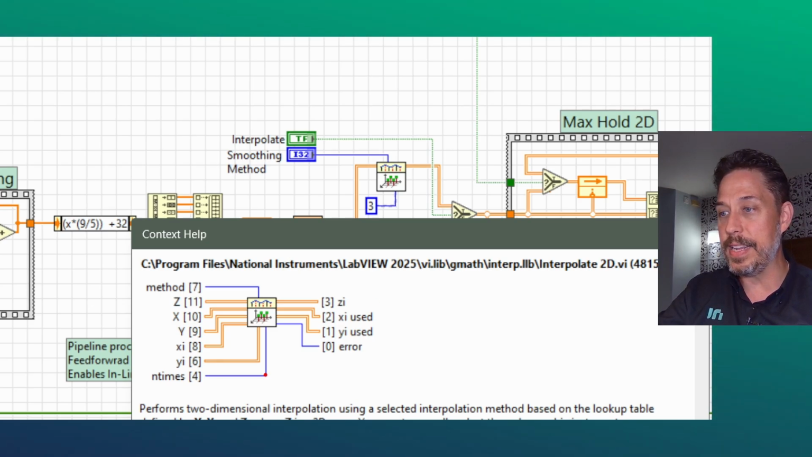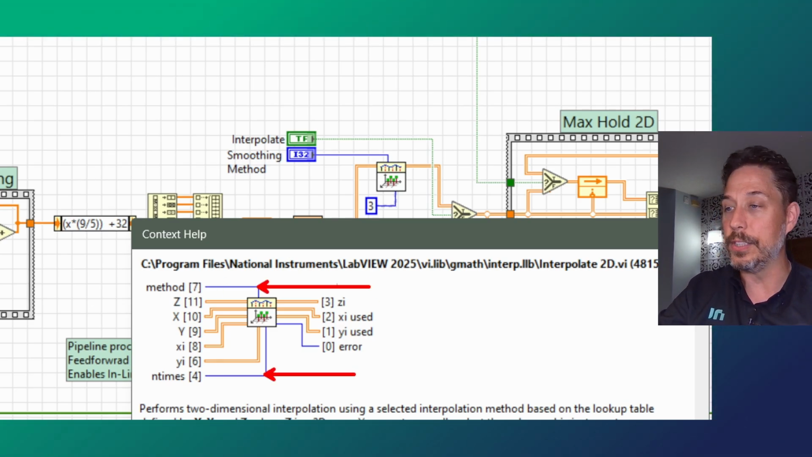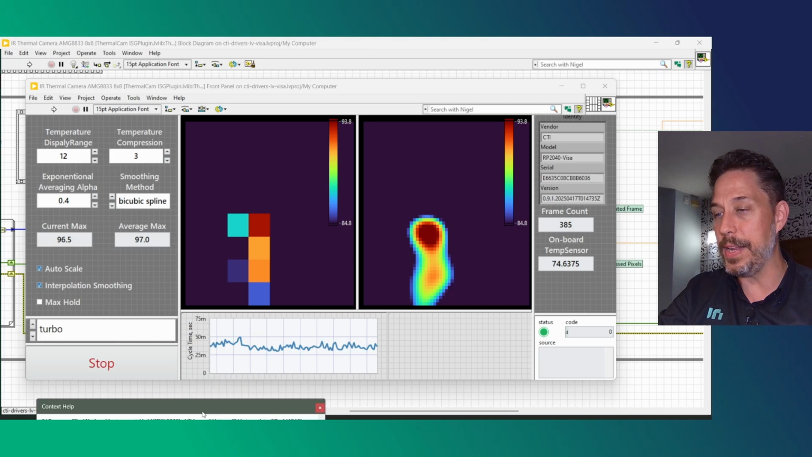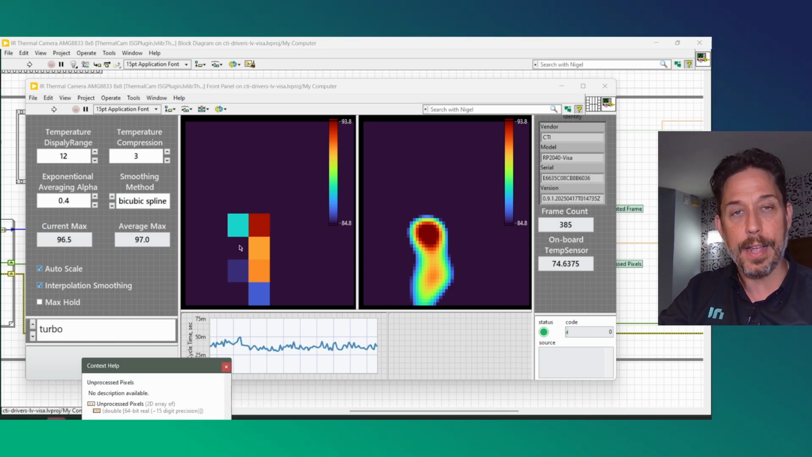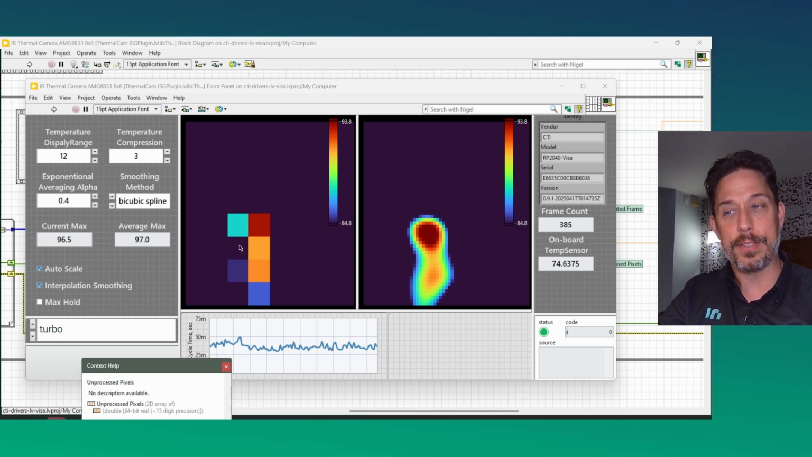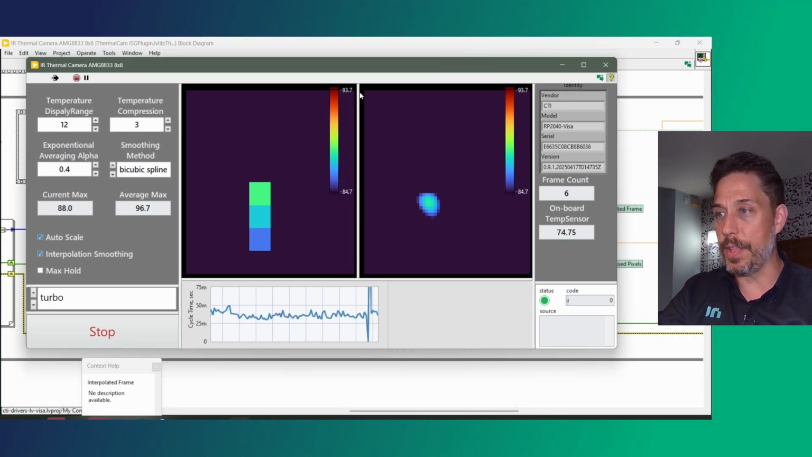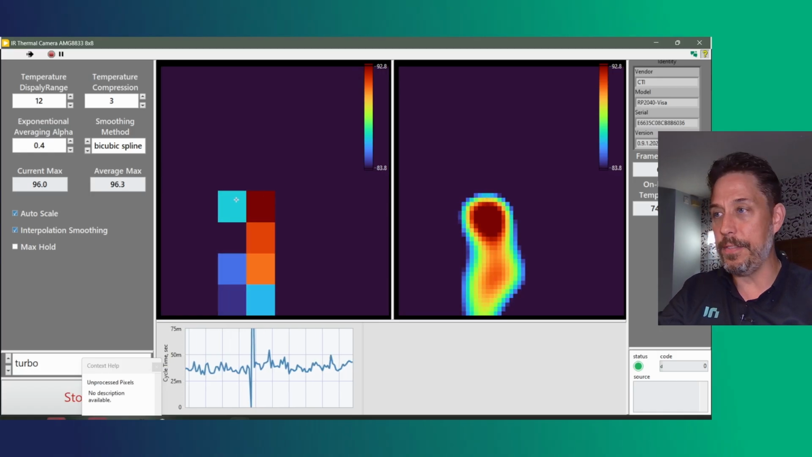You can see that I have the n times oversample set to 3. The method that I'm choosing is a bilinear interpolation, and it's going through and doing that 2D interpolation, which of course then changes our graphic from being seemingly unintelligible pixels to something that you get a little bit of a better feel for, especially with that averaging turned on. Let's go ahead and run that again, and you can see that behavior.